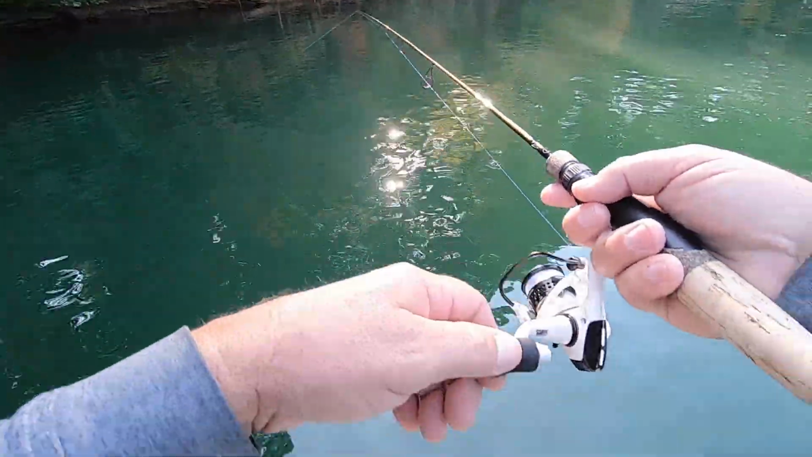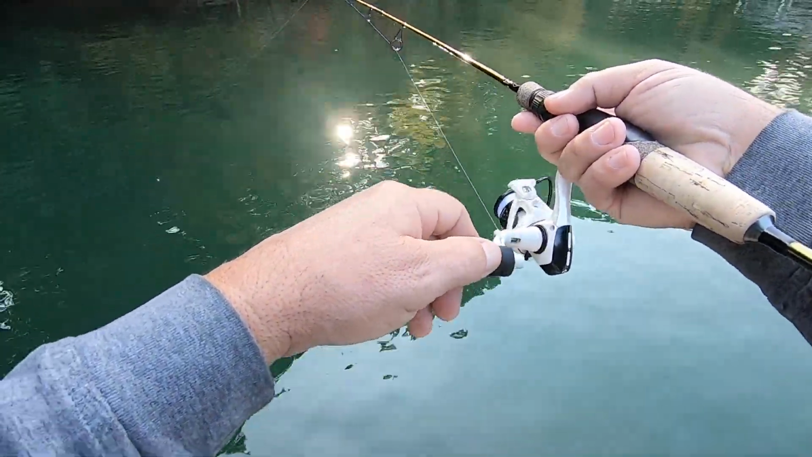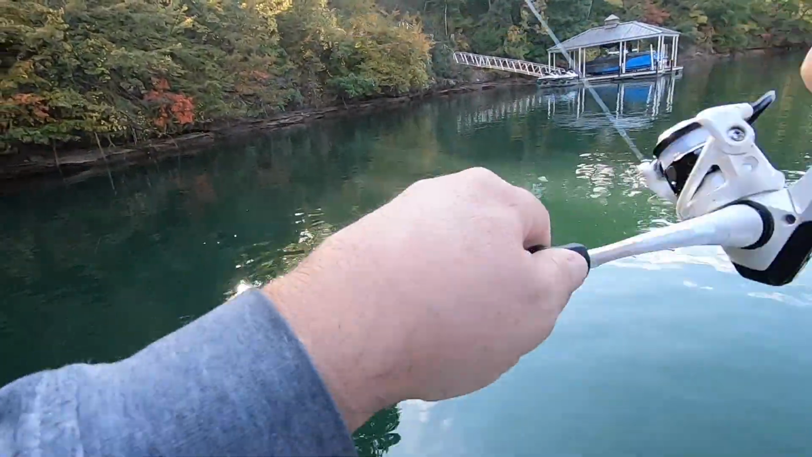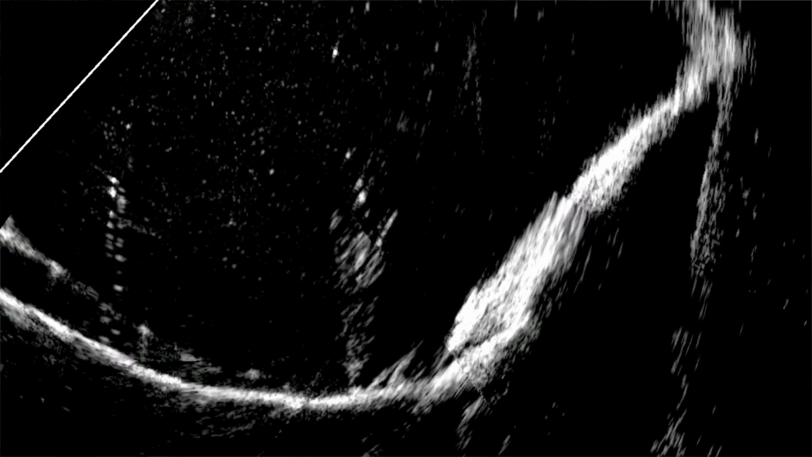I'm just barely crawling it, folks. I mean, that's all I'm doing right now. These fish just are not attacking it. There we go. There we go. That one came out to get it.